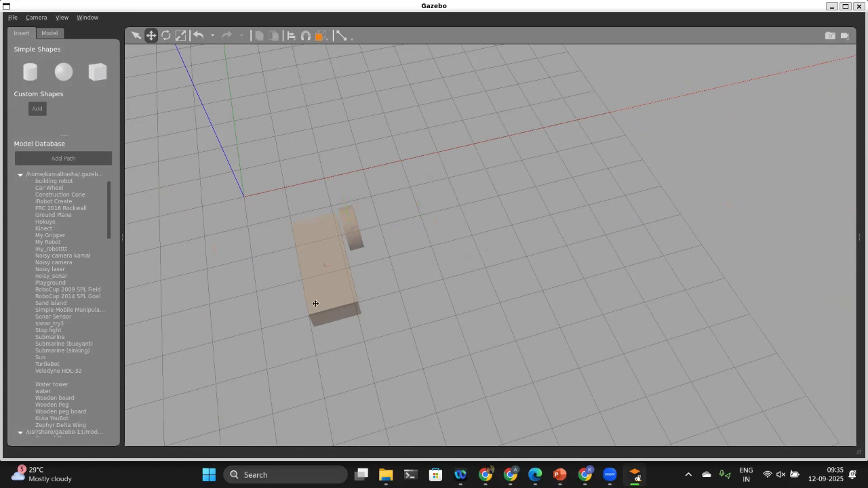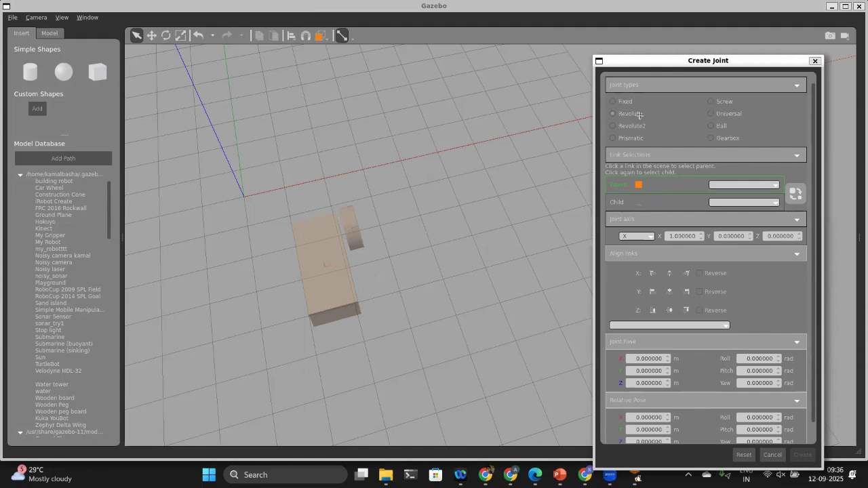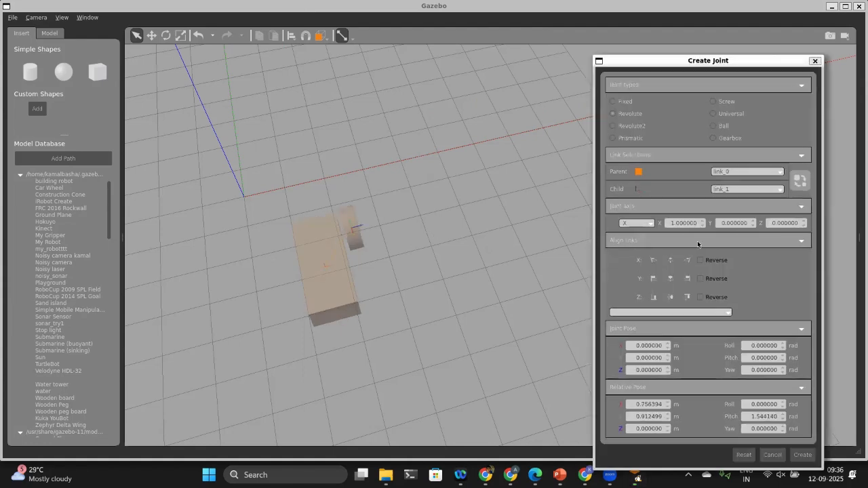Now we need to link the objects. As Jayakant sir said yesterday, links and joints, you would have seen in the theory. So now we will link the objects. Here is the link, and these options you would have seen in yesterday's theory session: fixed, revolute, screw. All of these will be there. Now we will link between the two objects. And there are positions, relative phases, all these parameters.